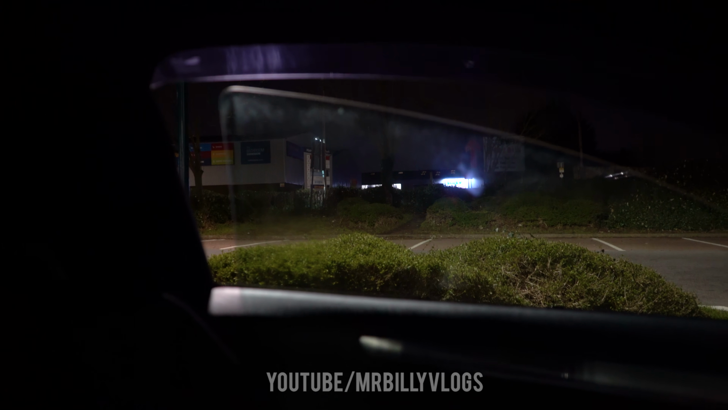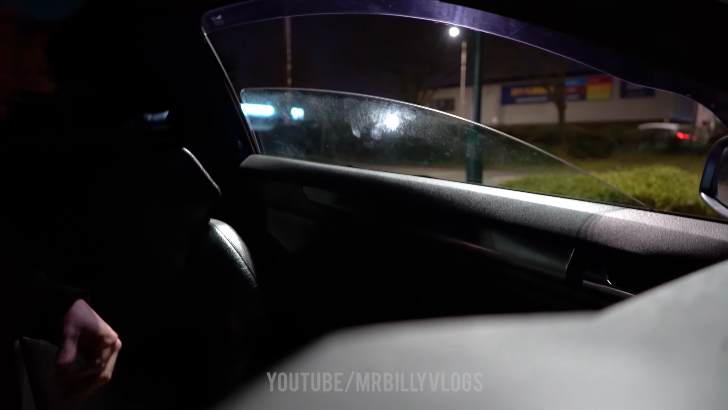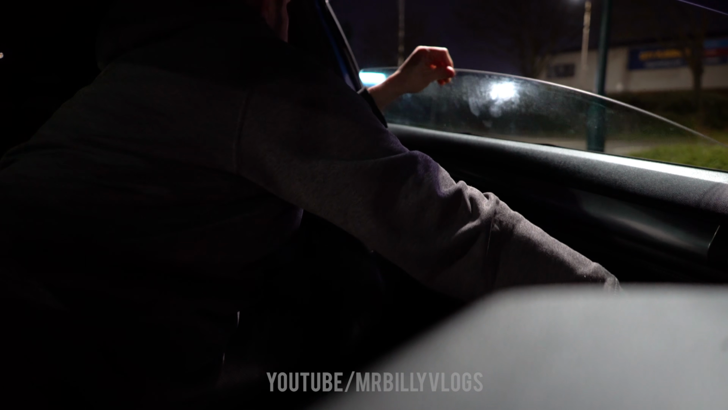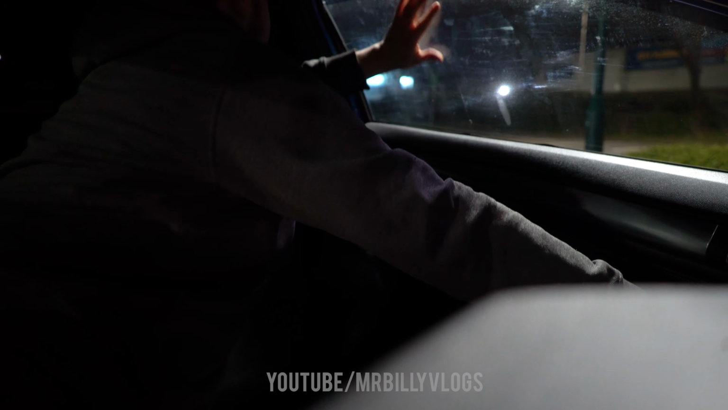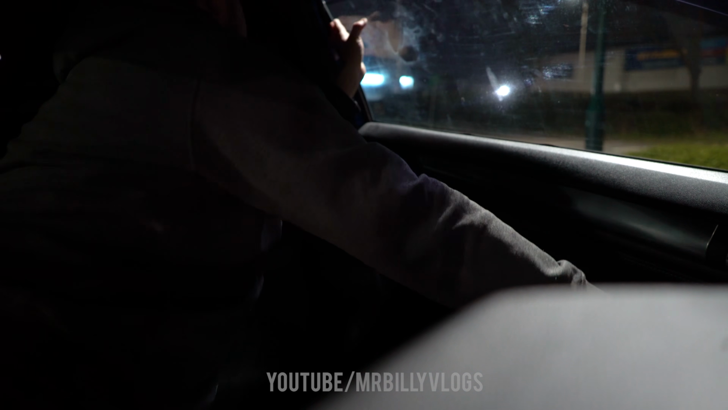Oh. Wait. Oh, there we go. See? It's a bit on and off, this window, so that's why I don't use it. Why the hell did I put this window down? Because... Right. No, come on, window. Come on, window. No, we're almost there. There we go, window is now back up.